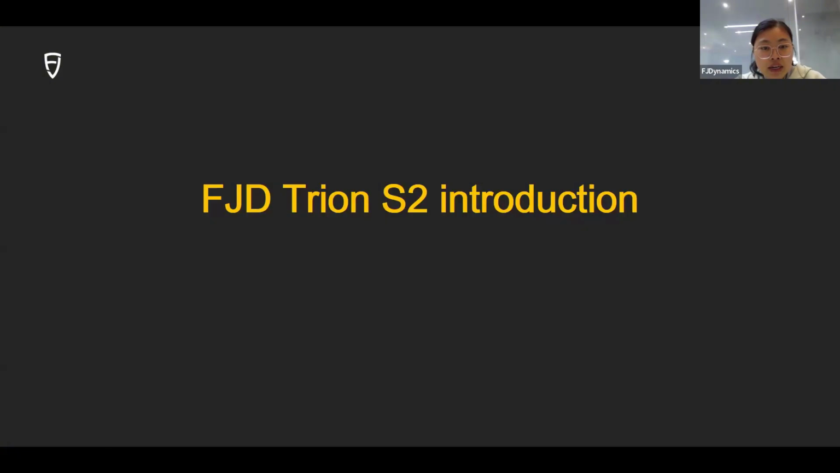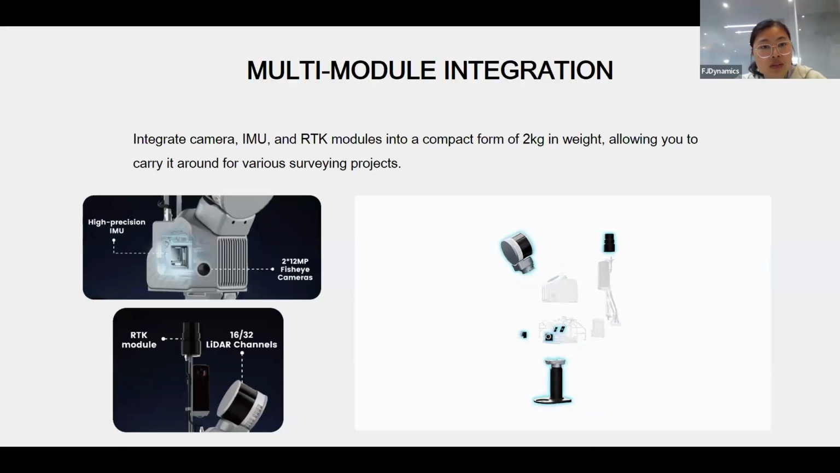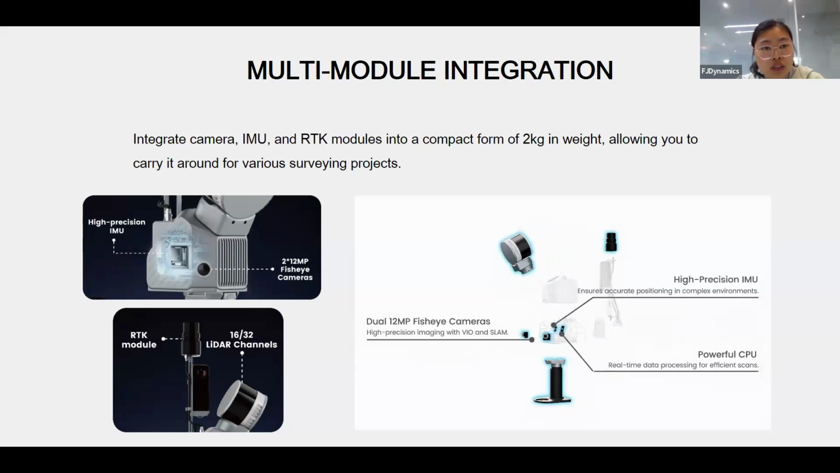So actually, FJD Dynamics just entered the scanner industry in 2022, and the S2 is the second generation of the scanner. So what makes S2 different? There are 4 reasons we want to highlight.